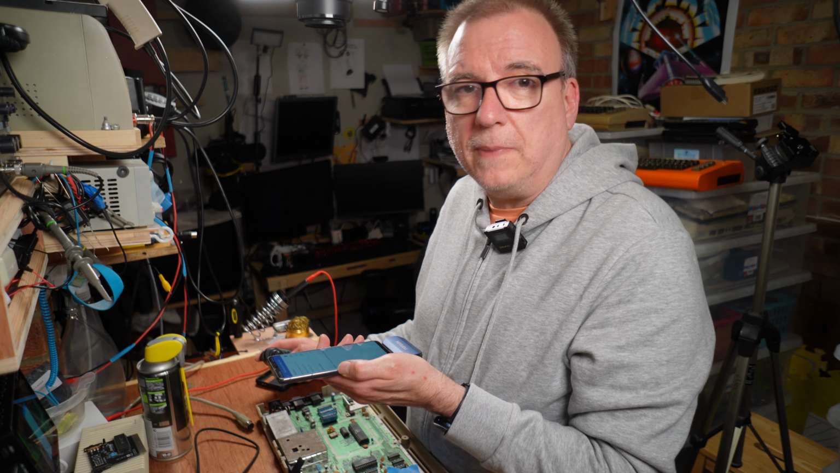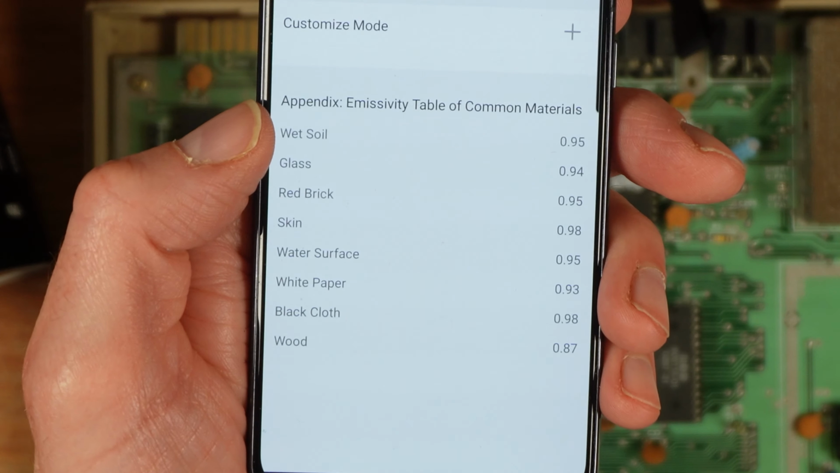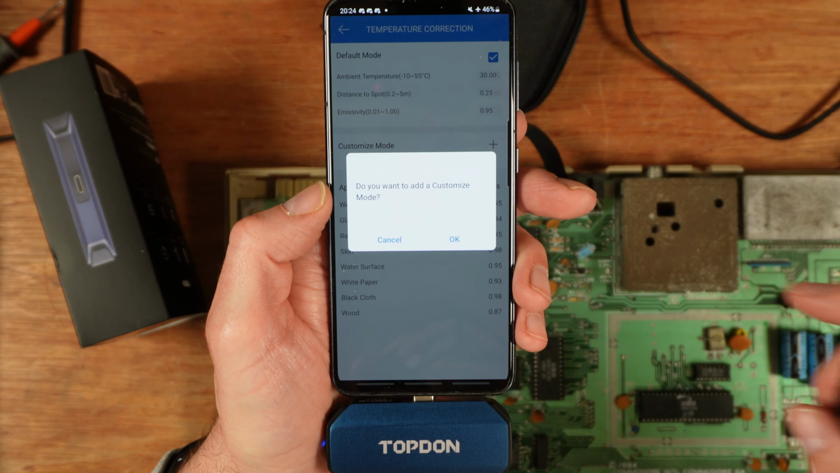This gets outside my pay grade, but I believe that certain materials have different levels of emissivity, so it's useful to have this set accordingly if you're measuring the temperature of food, for instance. You can set up a customized mode to save settings for different use cases. Quite handy. The gallery is what you would expect. Temperature monitoring is where you can set up different measuring methods, such as area and spot, and see how they change over a period of time.